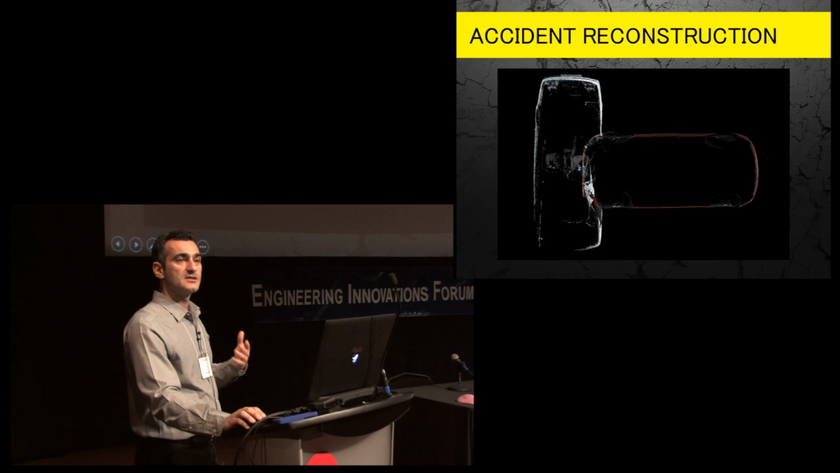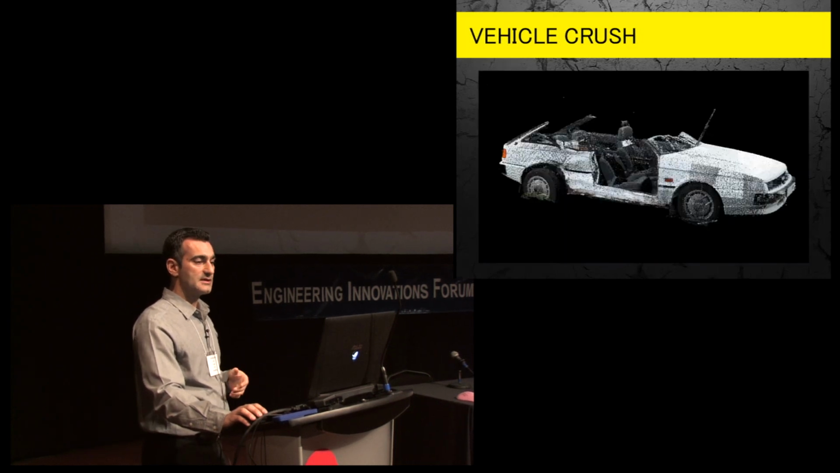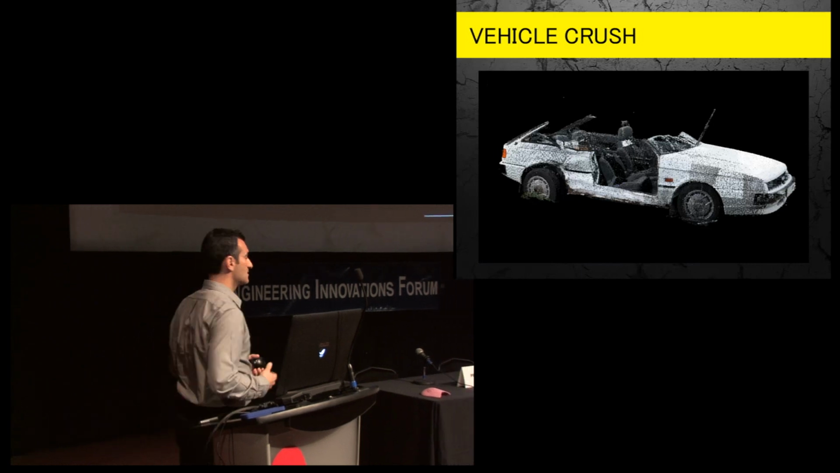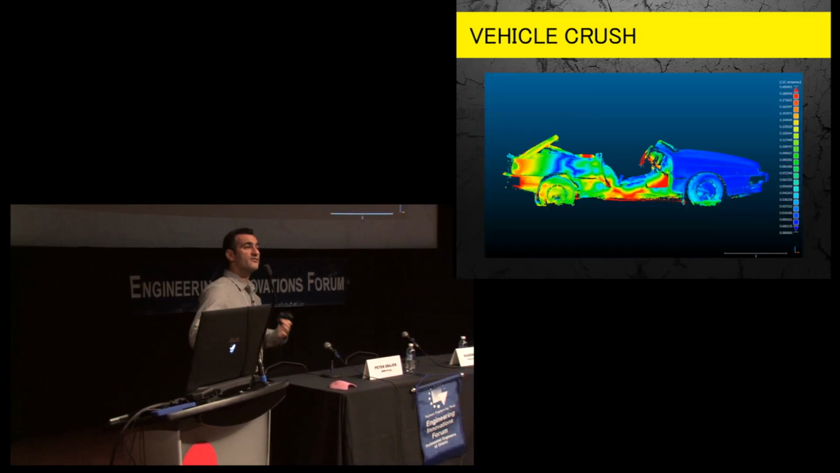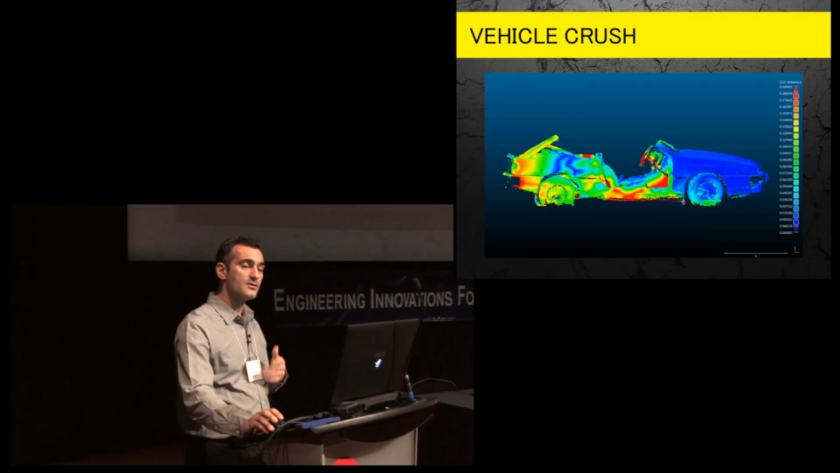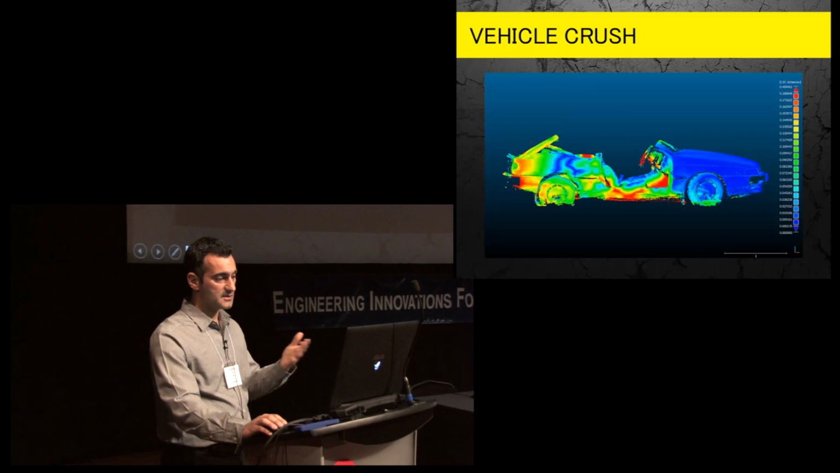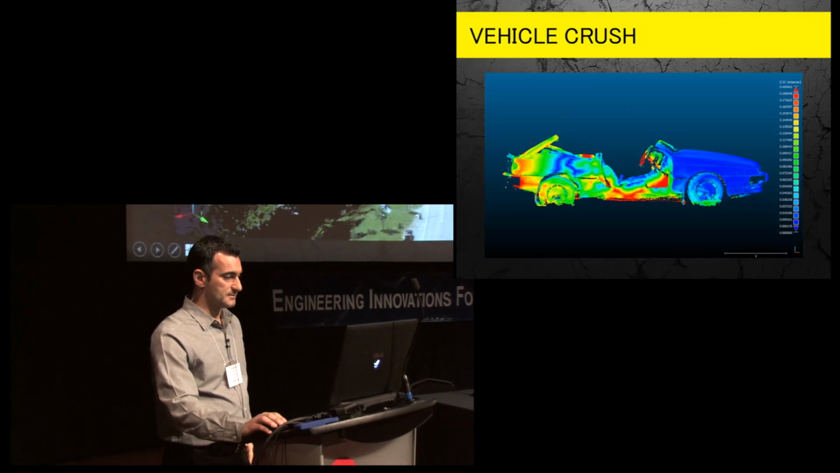And you can also take something like a vehicle that's been crushed and then take an exemplar vehicle, put the two together, and then do what's called a deviation analysis. You can say, how far has something moved from a reference point or something like that? And so again, you're looking at something in another way that can be very, very useful depending on what that is. And this technique can be used for a lot of different purposes in forensic investigations.